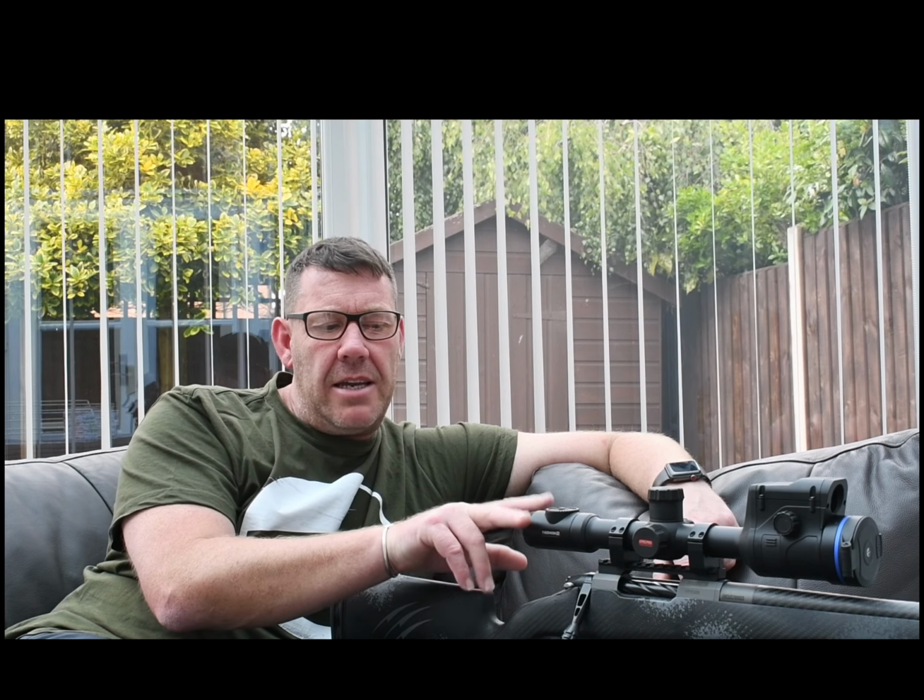There's also been an upgrade on the eyepiece. That is now a wide-angled eyepiece, so when you're down behind the scope, sometimes you had to move your eye around a little bit to see into the corners, but with this now you get a full view, and it's fantastic, especially with the laser rangefinder up in the top right-hand corner, it's really easy to see. So that's really everything about the new Thermion 2 XP50LRF Pro. I will pop some pictures and some videos on the back of this video for you to have a look at.